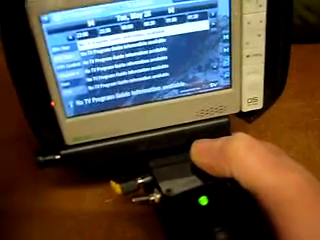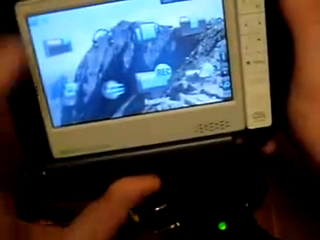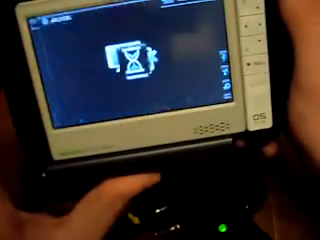So what we do is we go back out of there, and the easiest way to solve this is to just lift the camera up, unplug the travel adapter, and then replug it, and hopefully then it will recognise the camera. There we go, nice and simple.